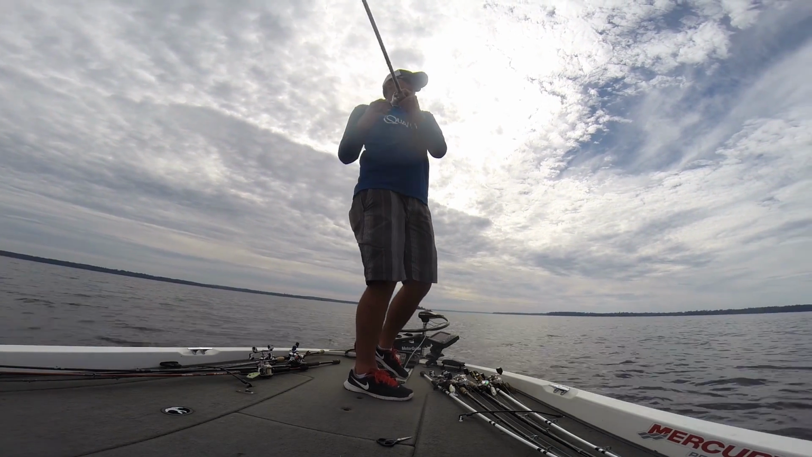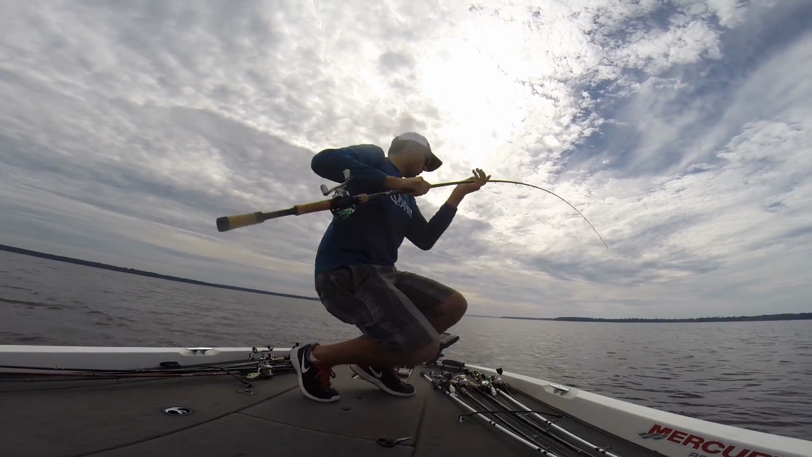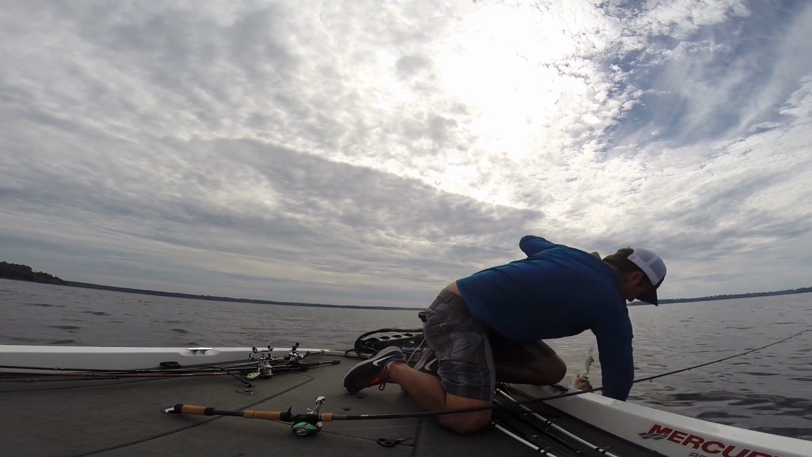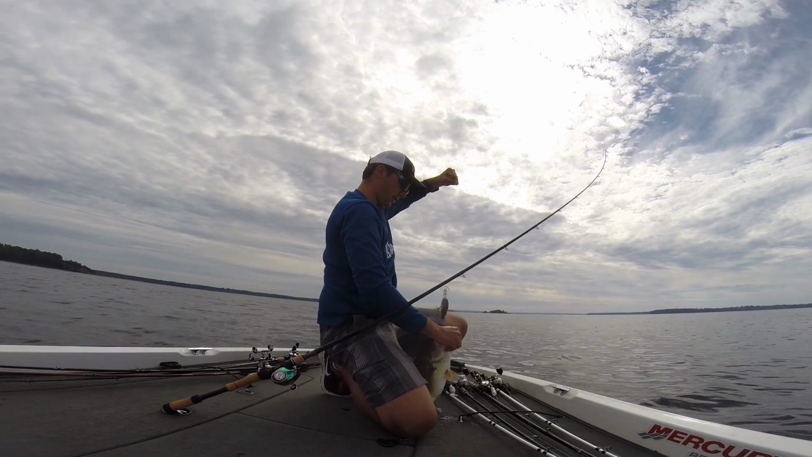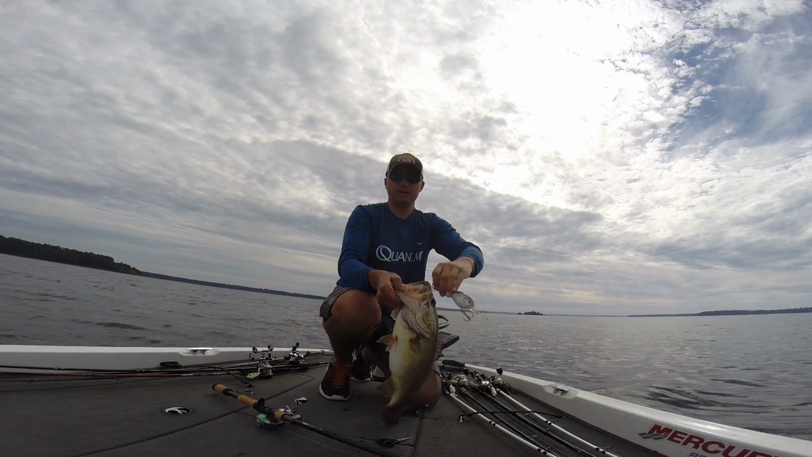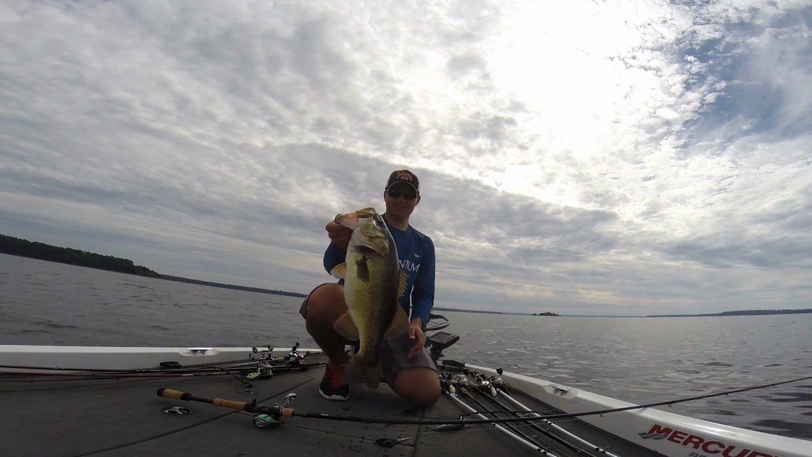The thing that's going to mess up these fish when you're graphing over any type of offshore structure is if you're changing the speed of your boat or revving your engine. As long as your engine is staying at the same RPM level and going at a consistent rate and a consistent direction, it's not going to affect these bass really at all, because they're very used to boats driving over them all day long.